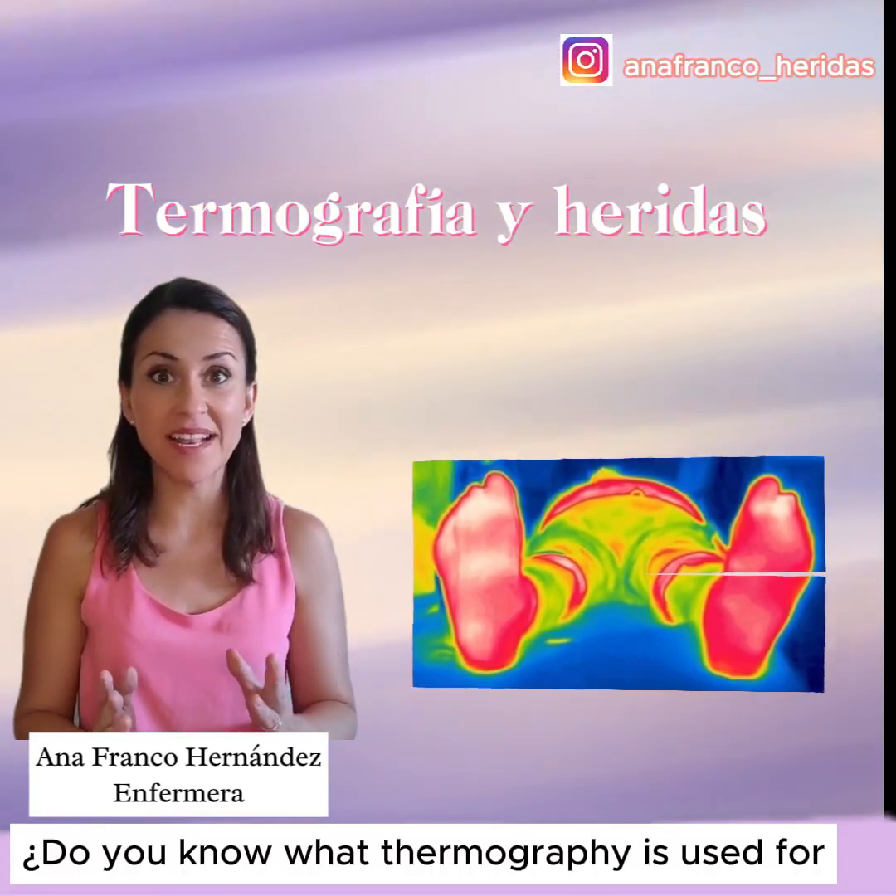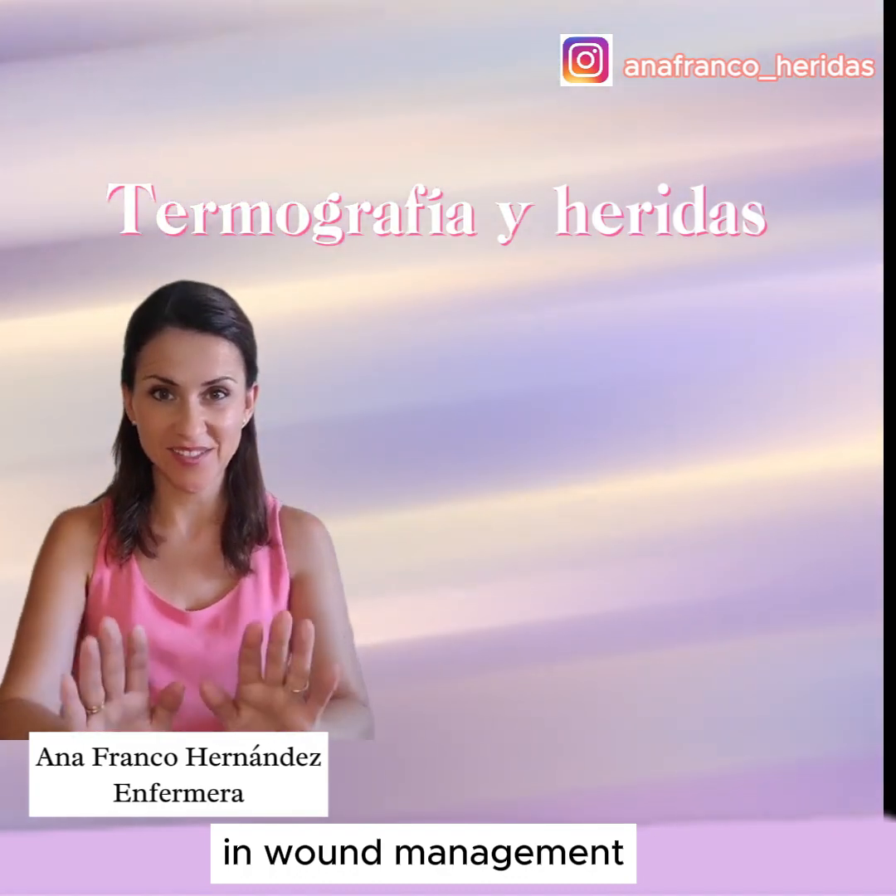Do you know what thermography is used for in wound management? We'll tell you.